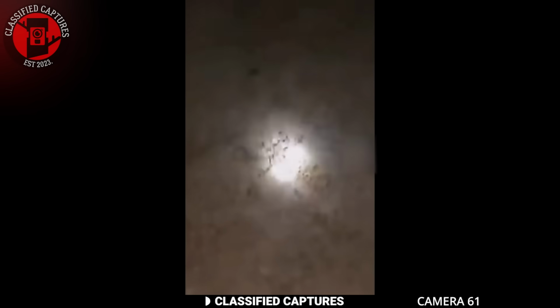Here we have footage taken by a man walking through the woods at night when he began hearing strange noises around him. Out of concern, he started shining his flashlight in all directions, trying to see what was out there. It seemed like something was lurking nearby, but he couldn't spot anything unusual.